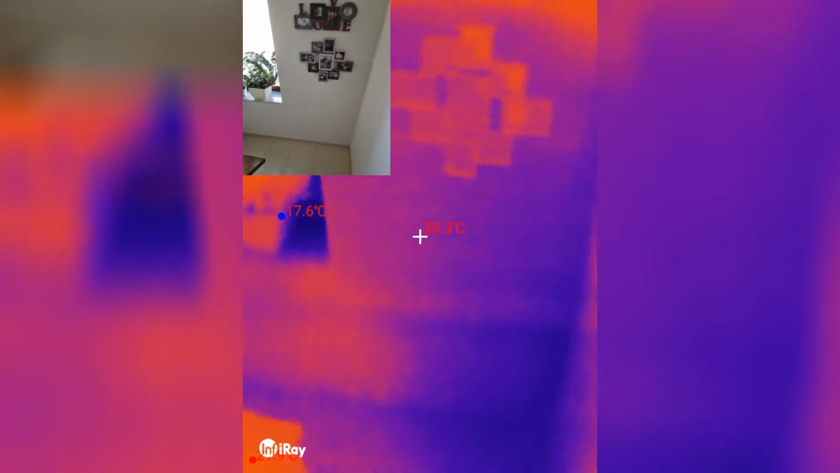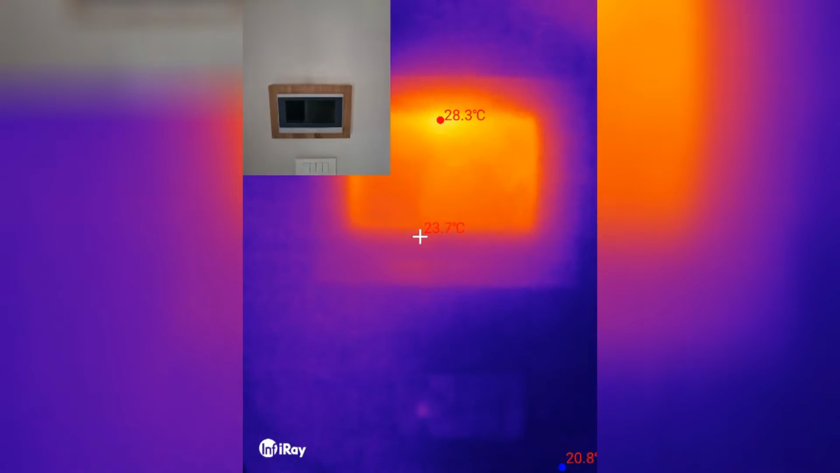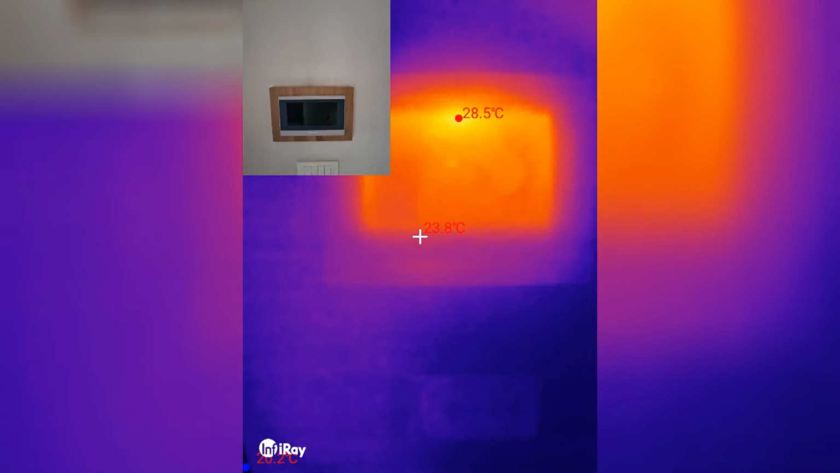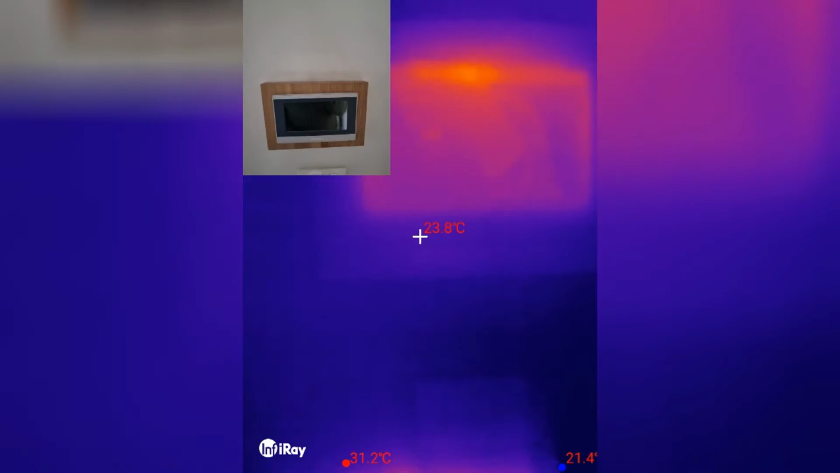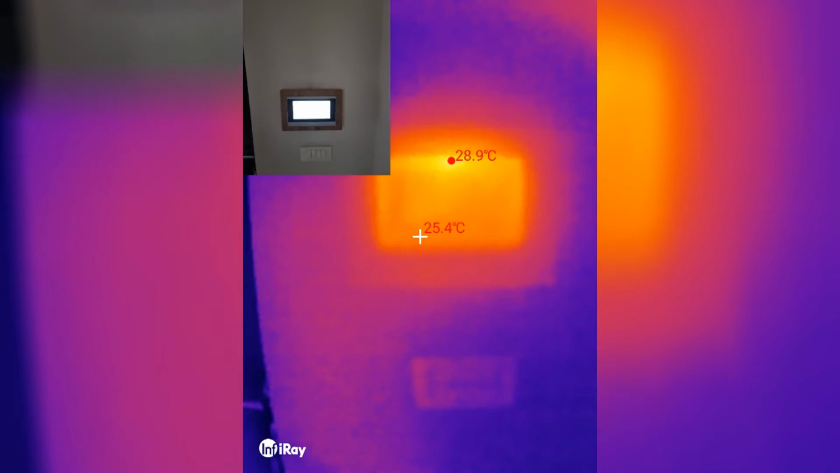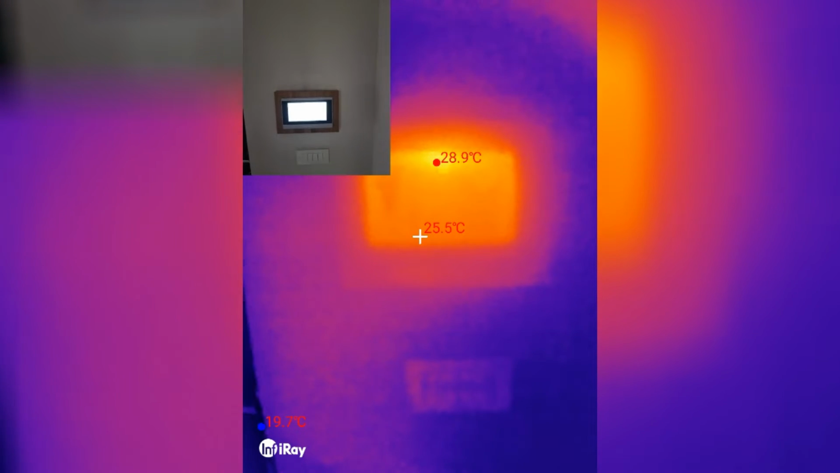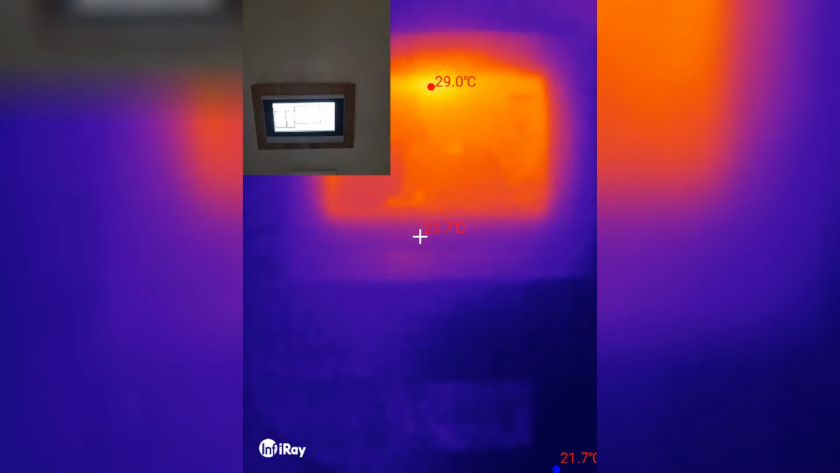Bloody touch panel is hot. Let me go down to see the other touch panel. So the other one was like 36 degrees and this is 28. And I have already ordered 2 of these. Well, 2 more, so I can replace the other 2, which I have, one upstairs and the other one in the garage. I just need to find the time because it's a different size. The old one was portrait and this is landscape.